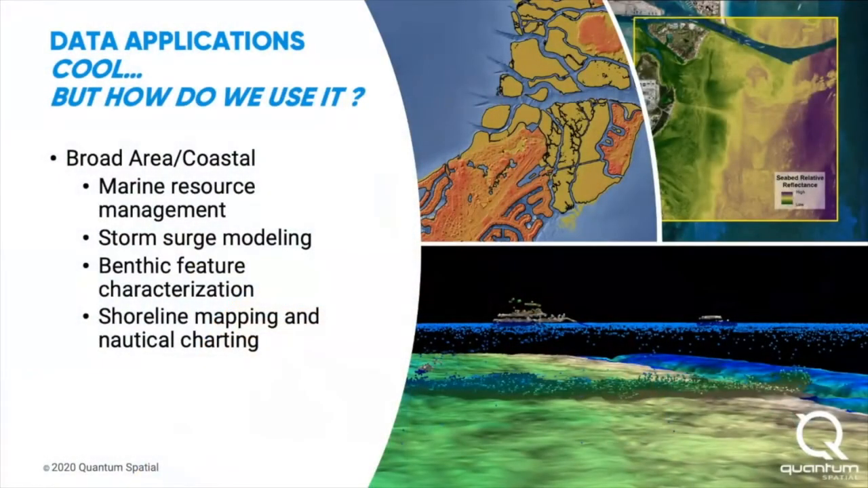So now that we have the data collected and processed and assessed for accuracy, what do we do with it, and how is it used? So now we'll cover some data applications. Some of the more obvious ones are going to be inundation modeling and nautical charting. Topobathy LiDAR is going to provide high resolution, highly accurate data sets that are going to improve your models, and they're going to cover more areas.